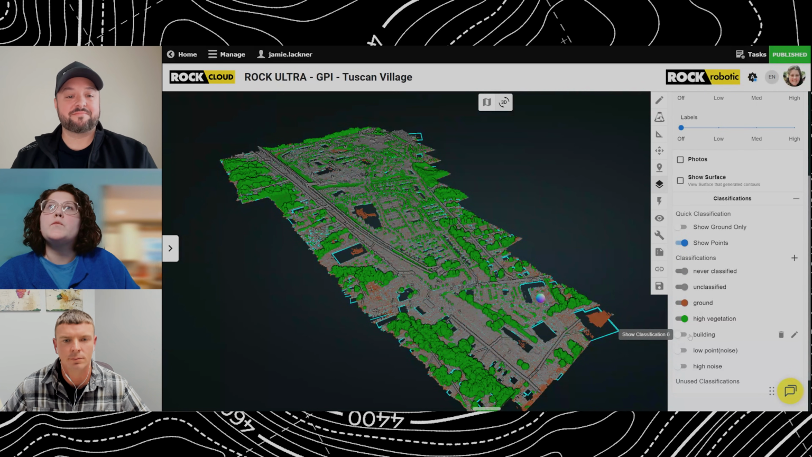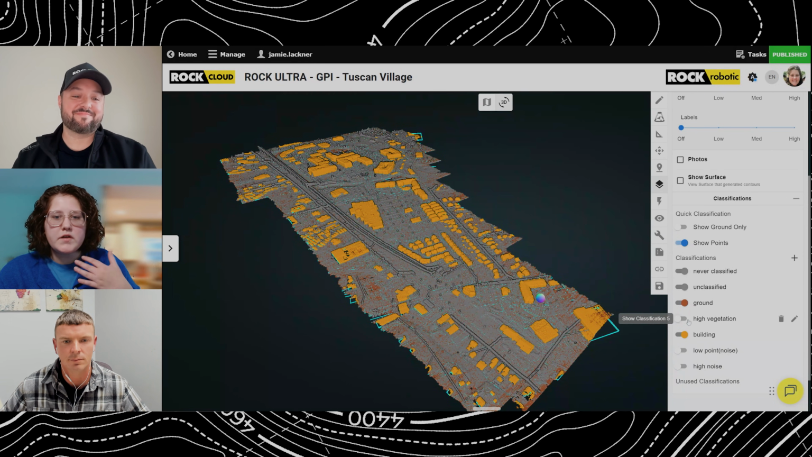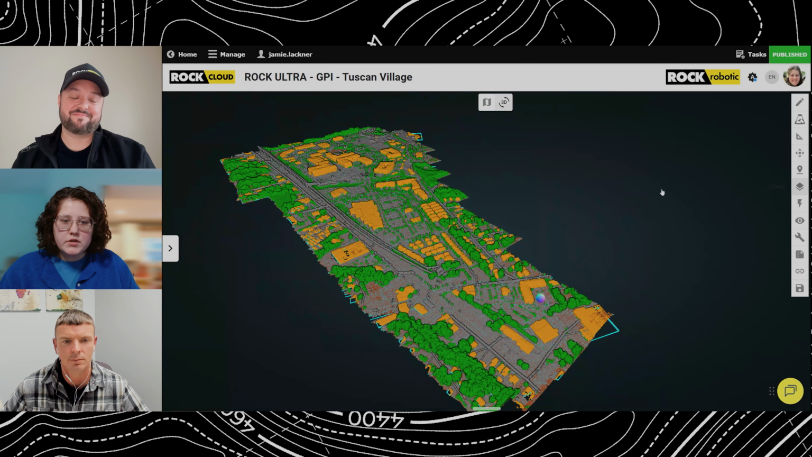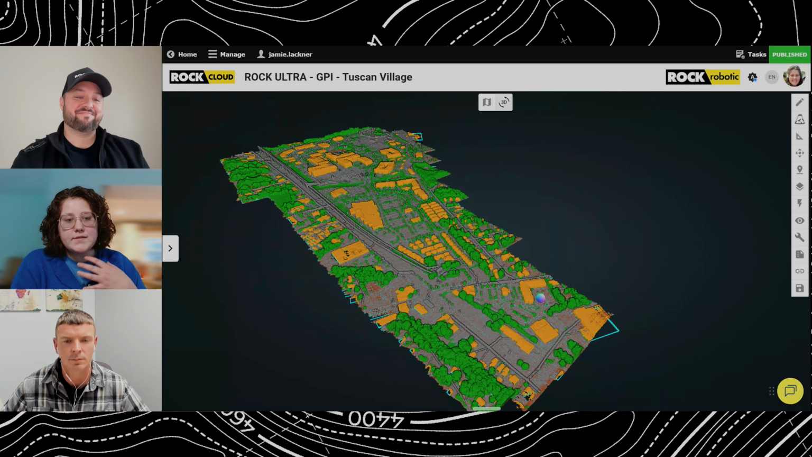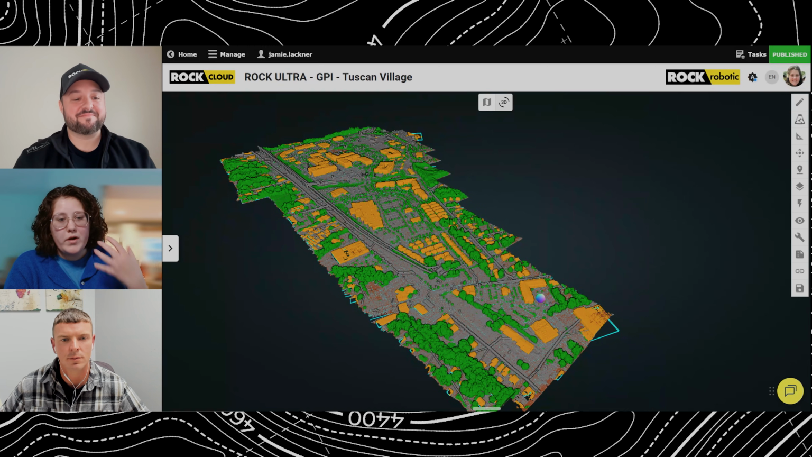I can toggle off those buildings. And then additionally, if I want to toggle off the trees, boom, no more trees. So it's a great tool for visualizing your entire project, as well as getting concrete deliverables. Without singling out those ground points, we would not be able to get accurate contours or an accurate ground surface down the road.